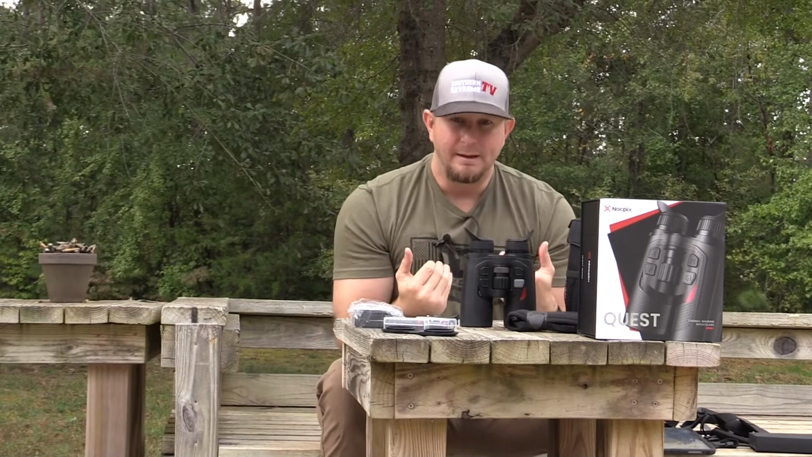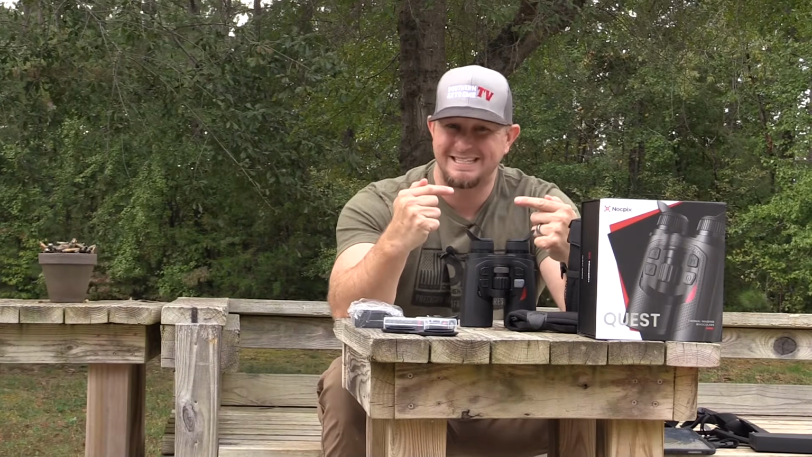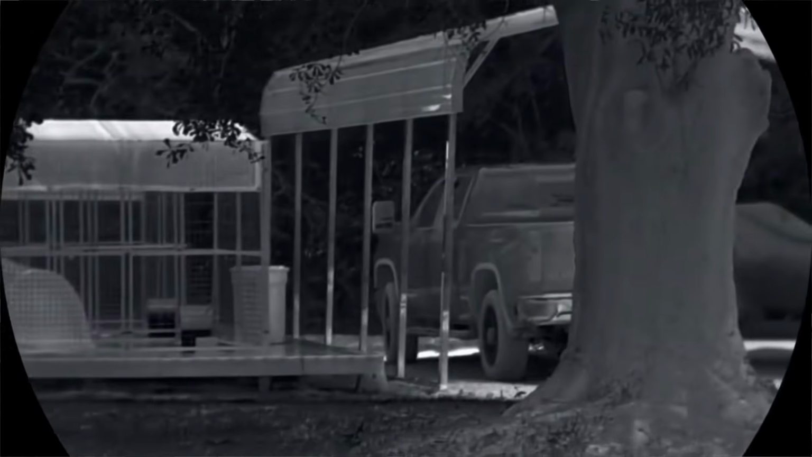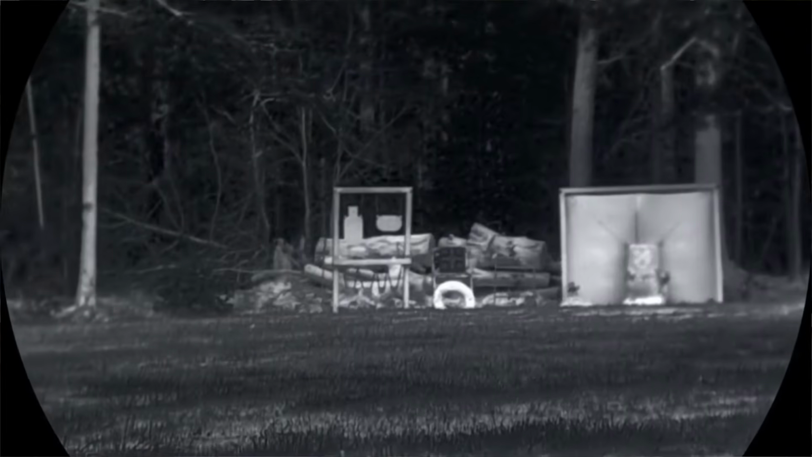However, with me, they need about a quarter of an inch adjustment more to the inside. My eyes are super narrow apart, and these do not quite go together close enough for it to be super comfortable to me. I almost have to hold the binoculars a little bit farther off my face than what I would normally do for me to be able to get that full sight picture.